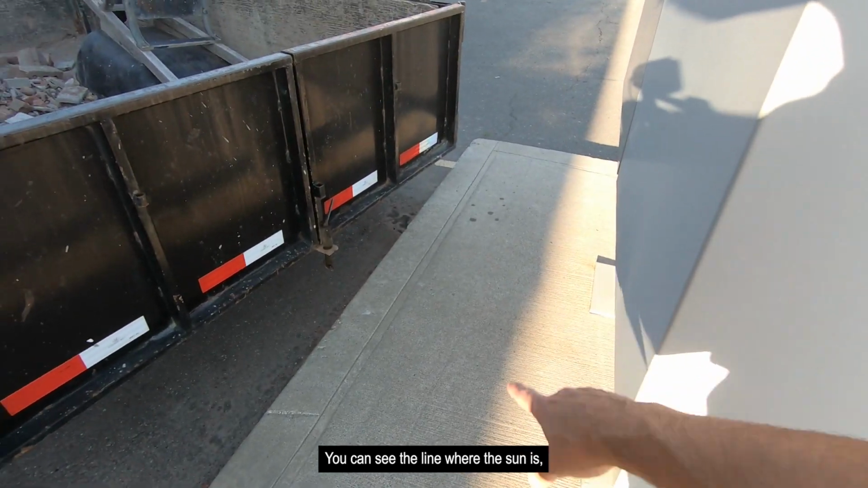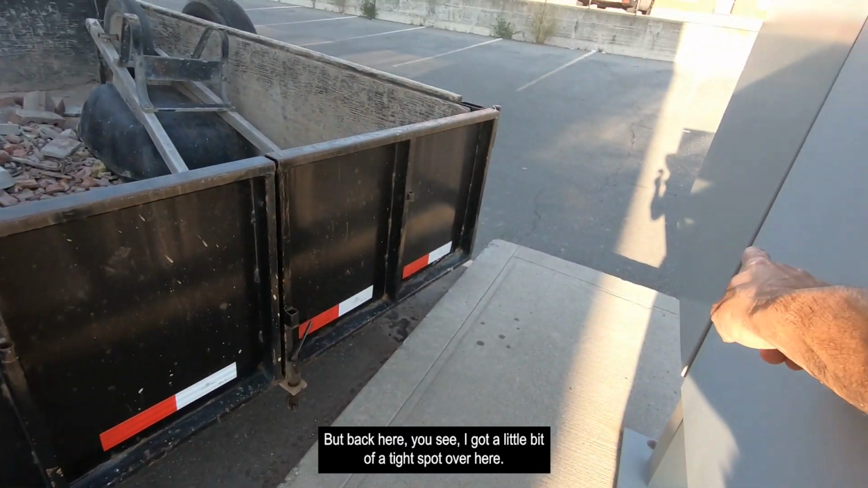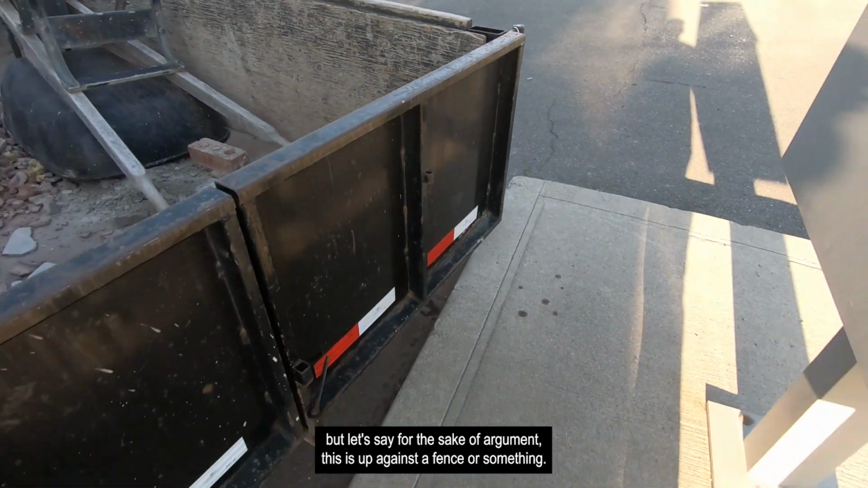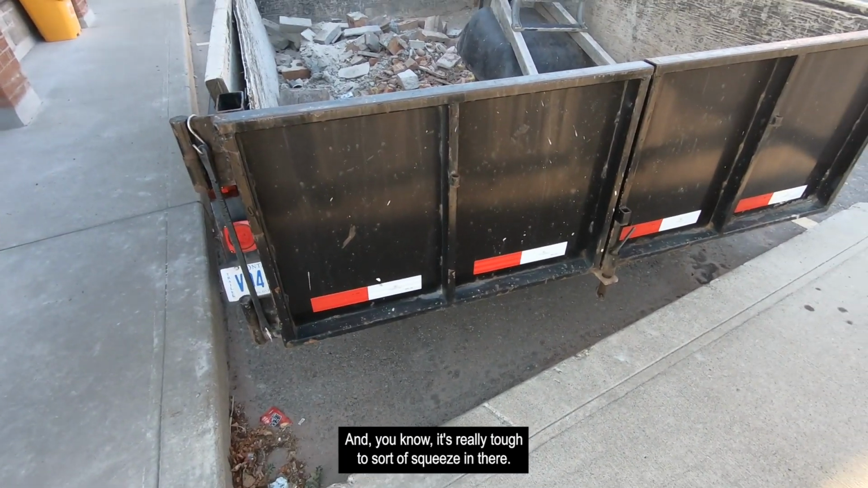You can see the line where the sun is, so it's probably not gonna bother me too much. But back here, you see I got a little bit of a tight spot over here. Now, I can't actually squeeze myself in here, but let's say for the sake of argument, this is up against a fence or something, and it's really tough to squeeze in there.